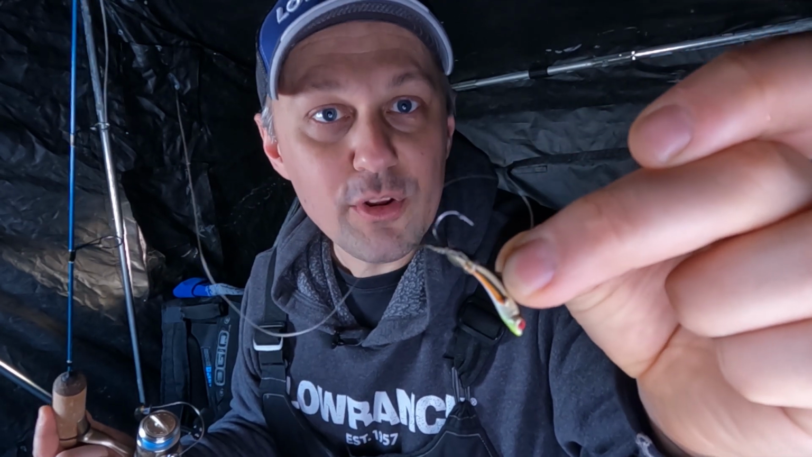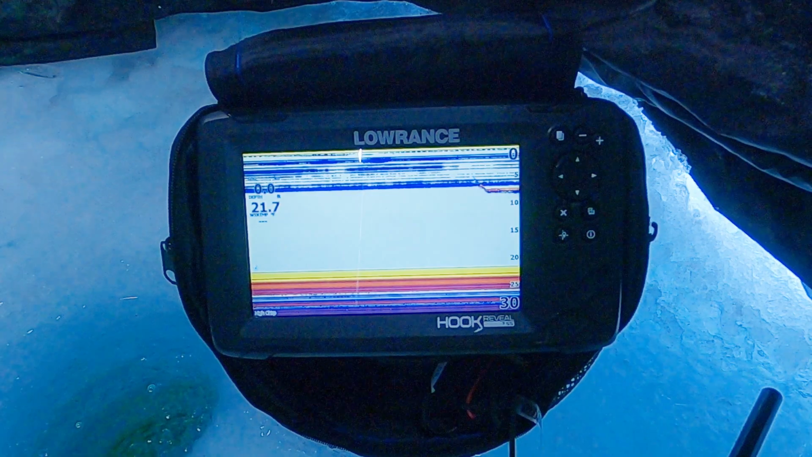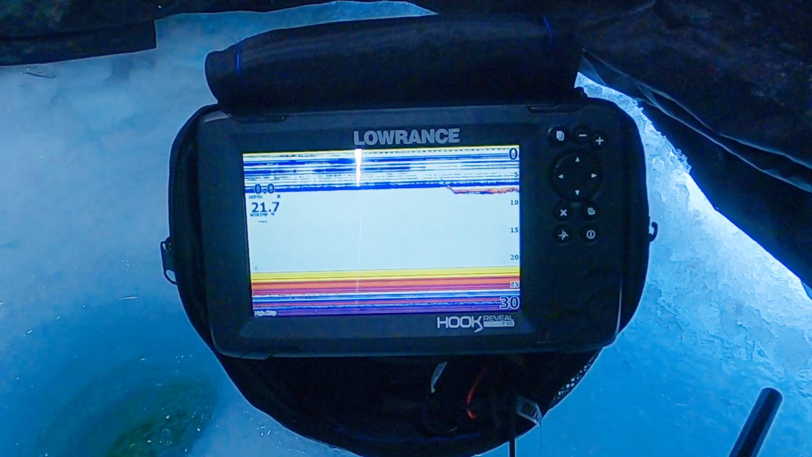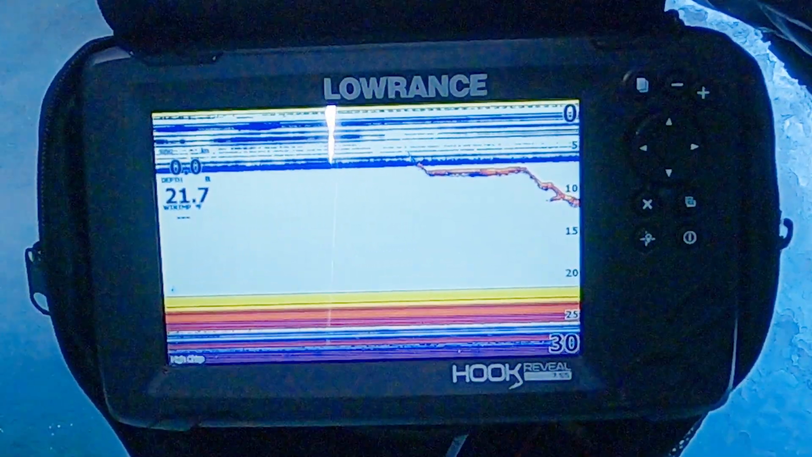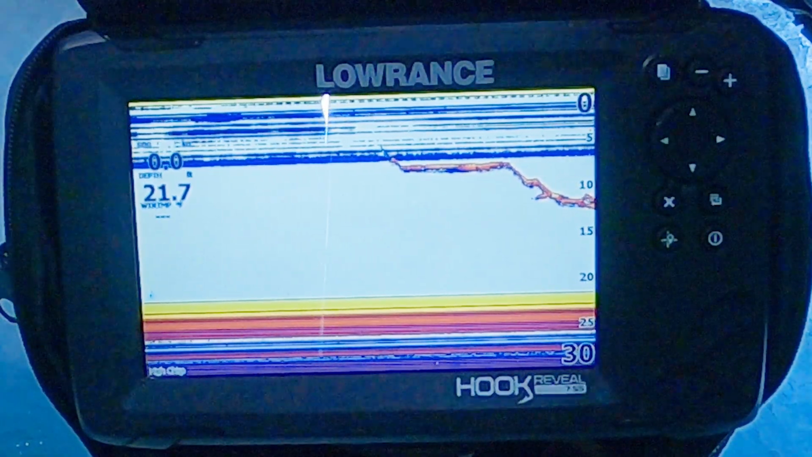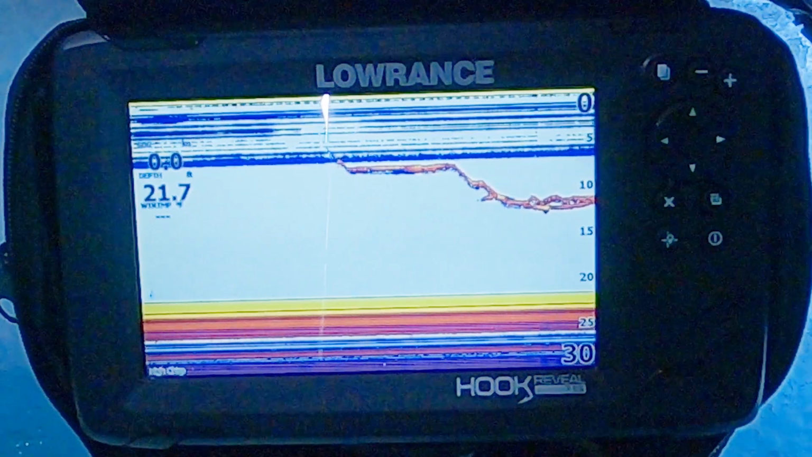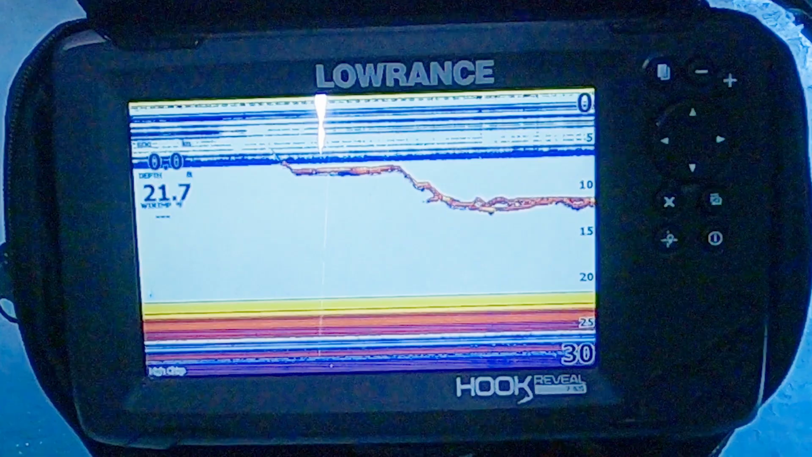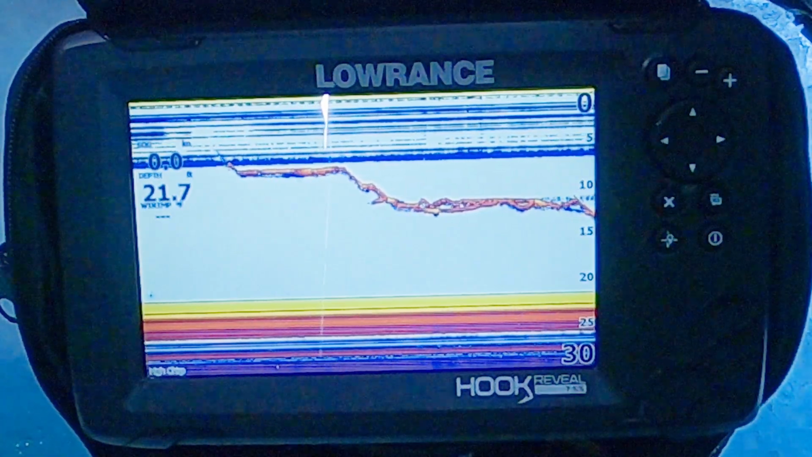So I'm going to drop this guy down now and then show you how to properly set up the sensitivity and the color line on your unit. So there you can see I've held it at about 7 or 8 feet. I'm fishing in almost 22 feet of water, and I'm going to drop, oh, it looks like there actually might be a fish right there. Yep, there's a fish. There's 2 lines, so that's definitely a fish. Hard to tell how big it is. Probably just a perch. So I'm actually just going to drop it right down.